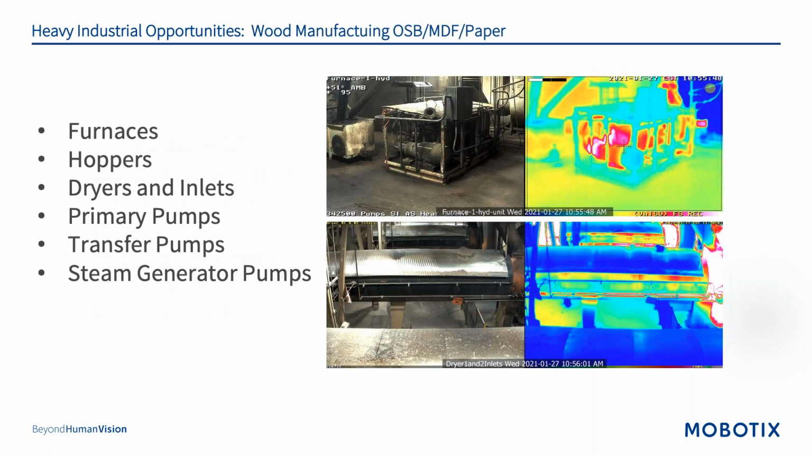One that is really big is wood manufacturers. So the oriented strand board, MDF, paper mills. We're going to jump into this in a moment with Michael because he has really deep experience here, but furnaces, hoppers, dryers and inlets, and all different types of pumps are very, very key in this business, and they all fail. They catch on fire.